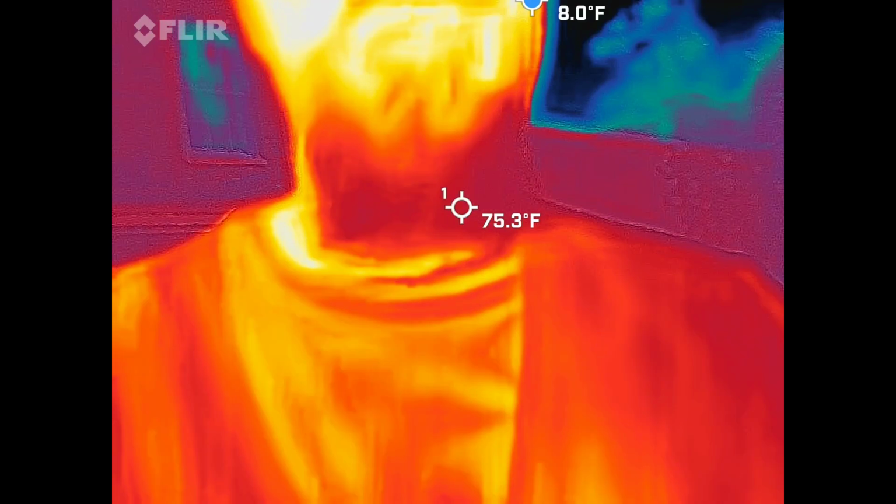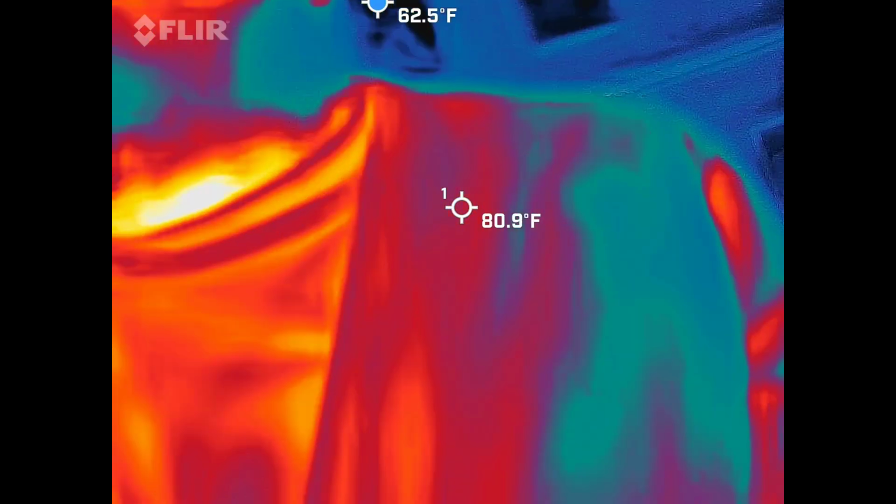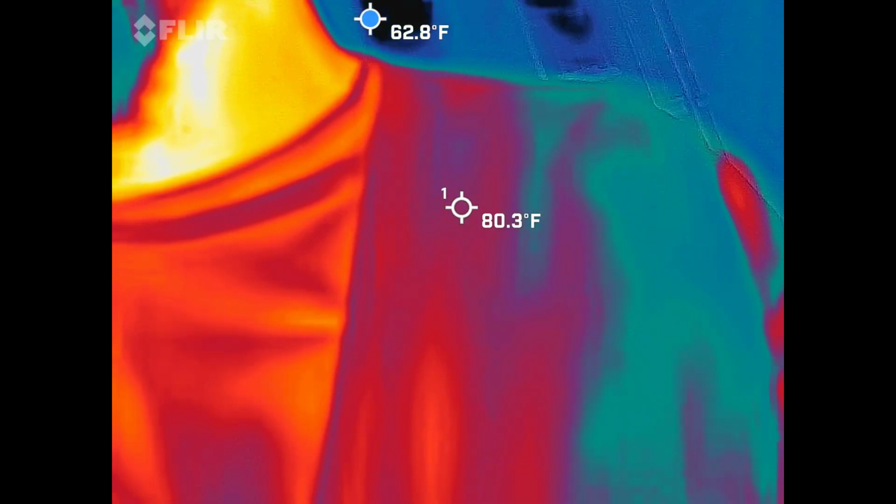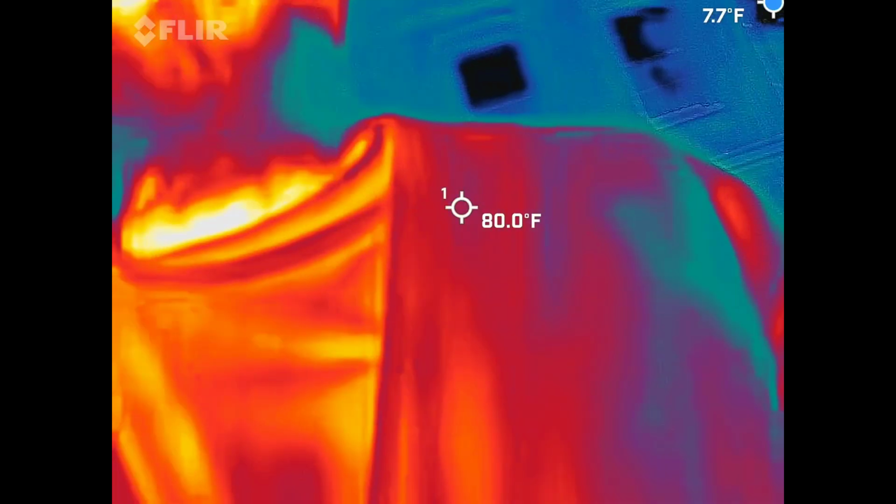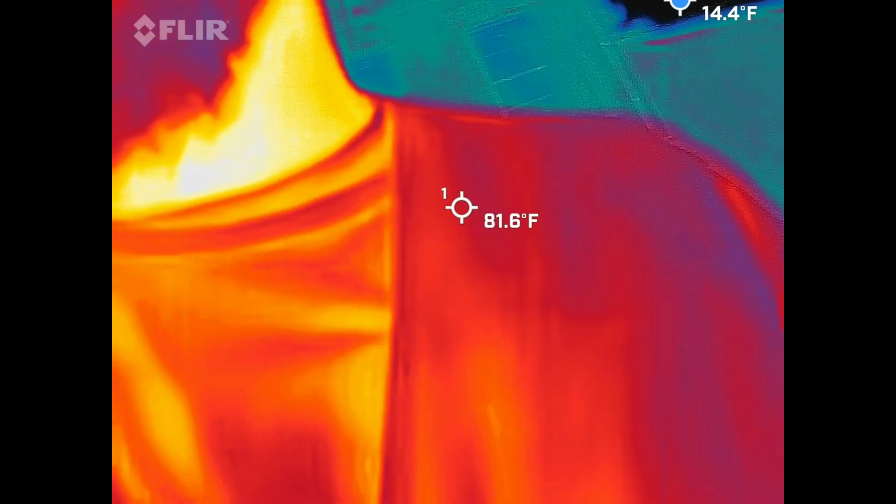So you guys should be able to see me in there, the red, orange, and yellow guy. So this is a FLIR thermal imaging camera. That's why I was kind of asking you, like, what kind of thermal imaging did you use before? Most companies will not put this expensive camera inside of their guests' hands. They will use the cheaper version. It's usually about 50, 60 bucks.